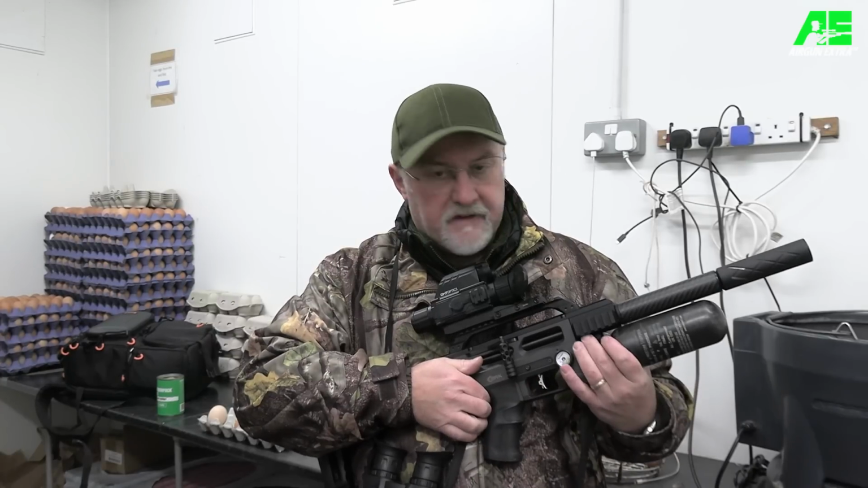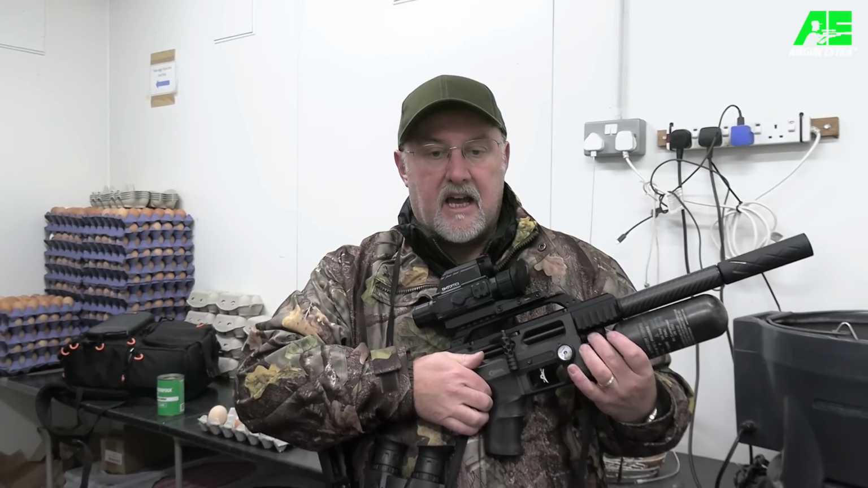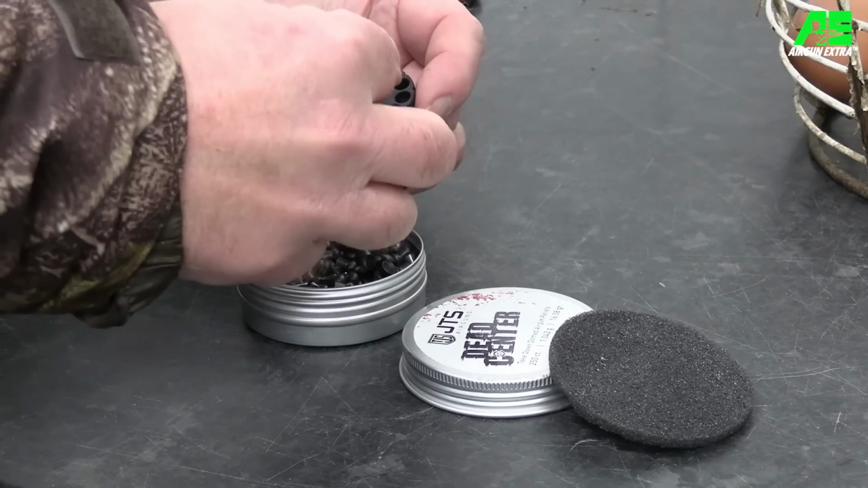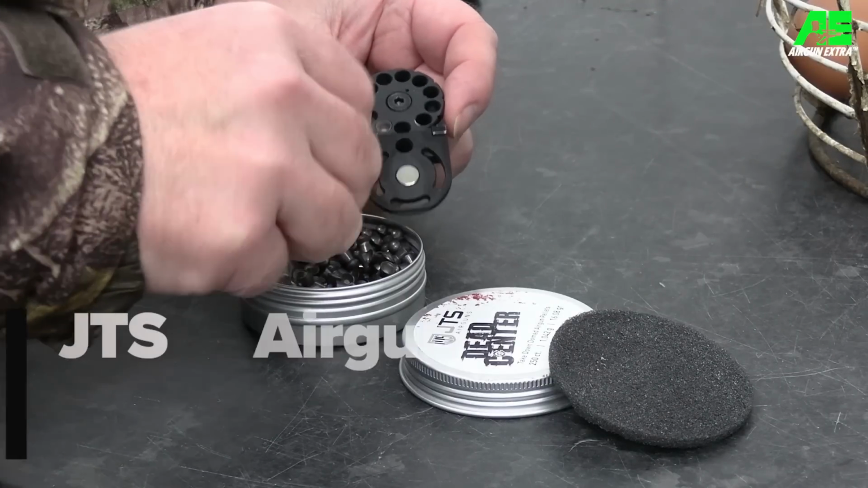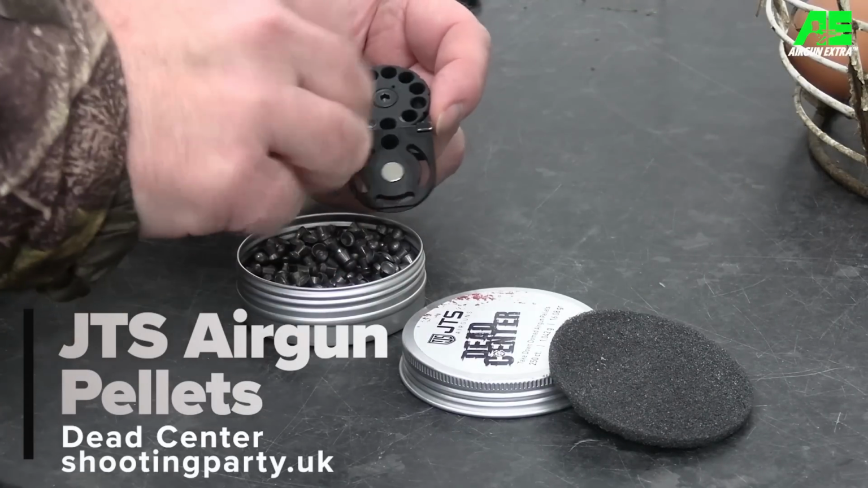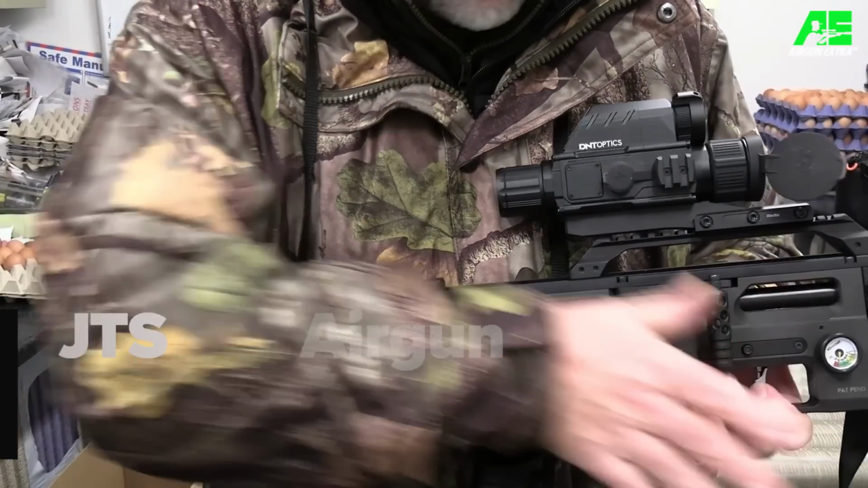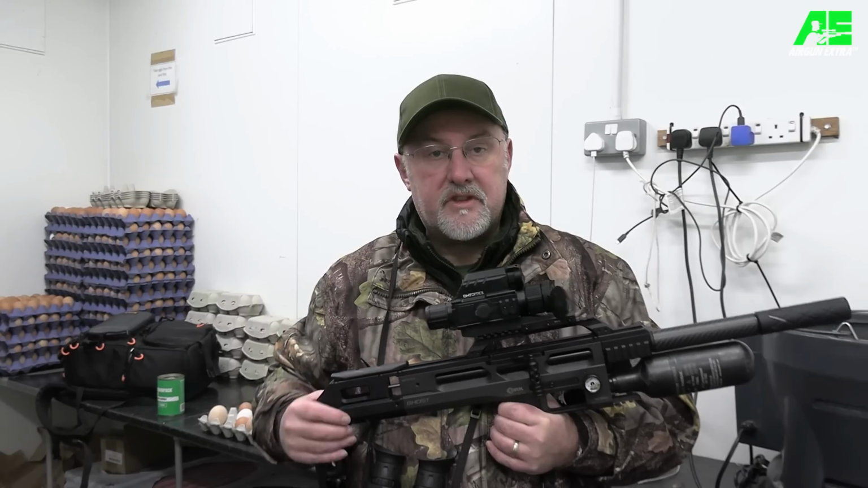Don't be put off by the fact that it has a regulator knob at the front here, because that's just a dummy. And I'm using JTS Dead Center pellets in it. Now I've used them in quite a few rifles and they work really well. The BRK Ghost is not pellet fussy, but it works really, really well with the Dead Centers.